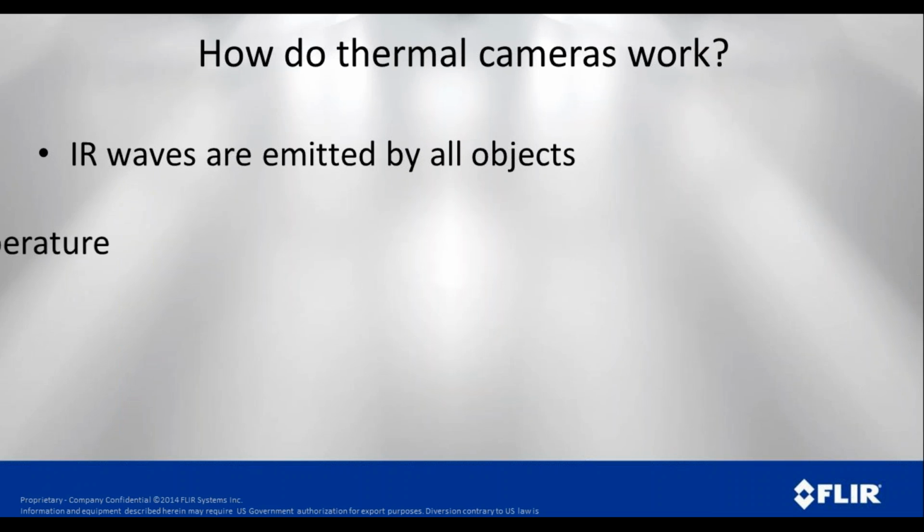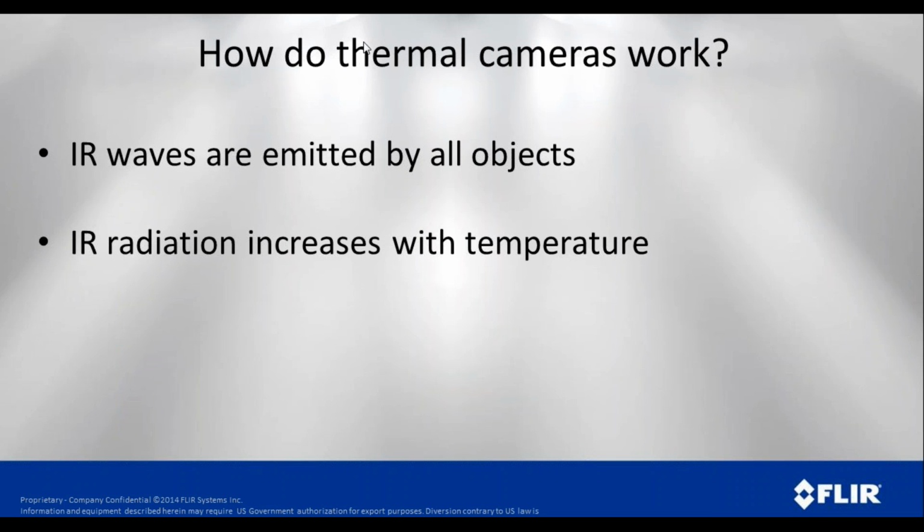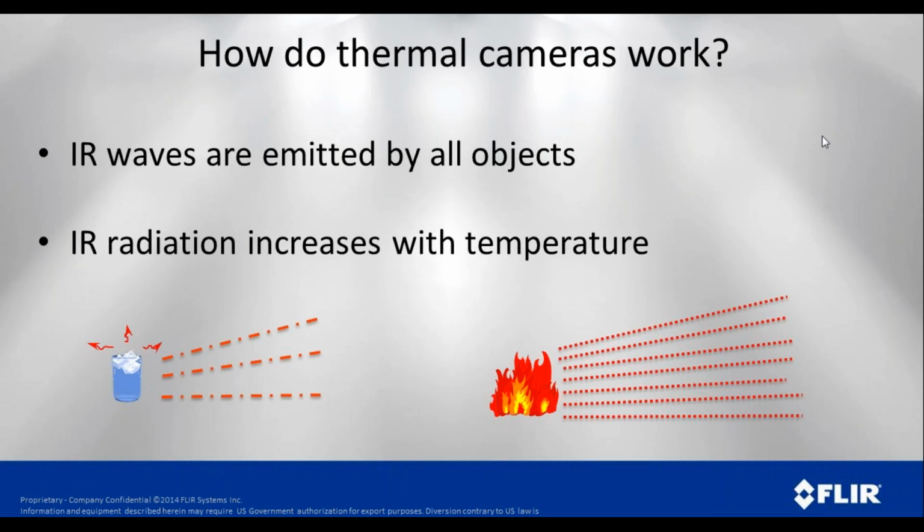So how do these cameras work? Well, everything that is above absolute zero in temperature emits energy, and the hotter that thing is, the more radiation comes off of it. In this case, you can see a glass of ice water is going to emit some radiation, but this fire is going to emit quite a bit of radiation.